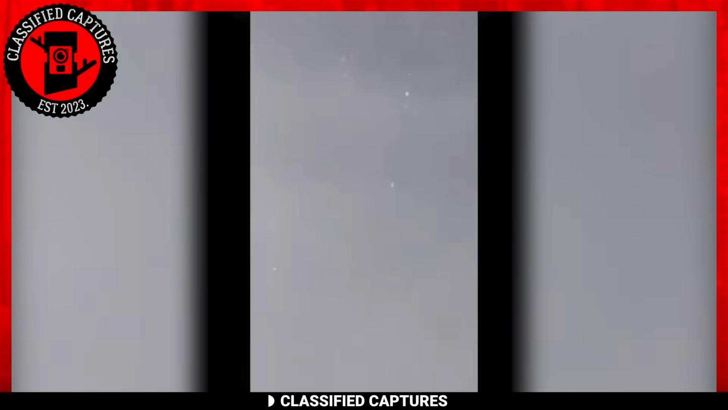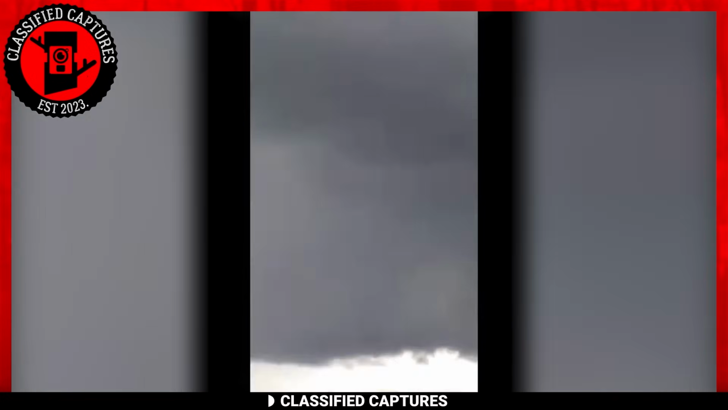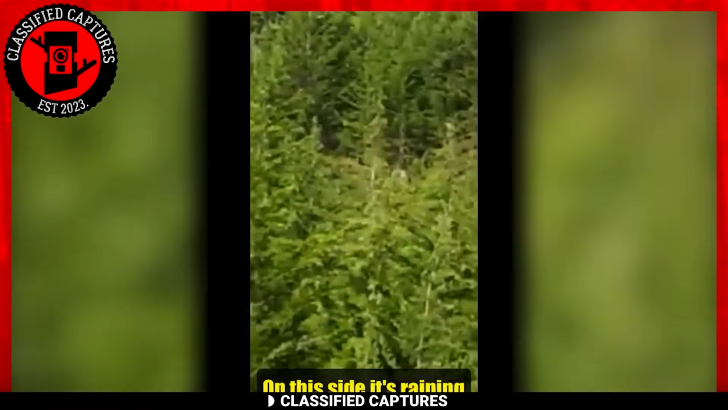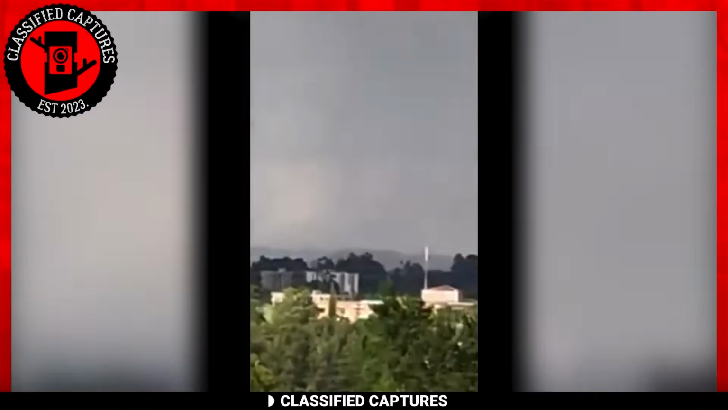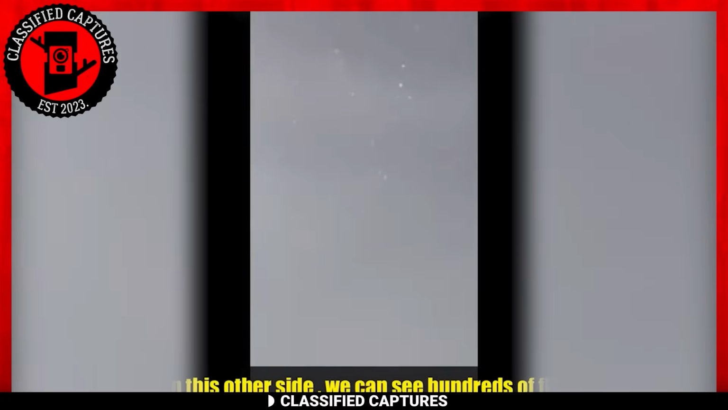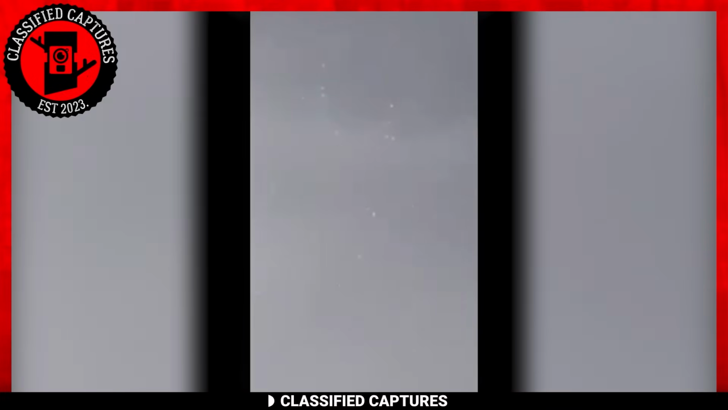The footage showcases a fascinating natural occurrence, where one side of the sky is adorned with dark, rain-laden clouds, while the other boasts clear sunny skies. This duality of weather patterns is something meteorologists can explain through atmospheric conditions. However, what piqued my curiosity in this video is the presence of what appear to be small, drone-like objects within the dark clouds. This unusual sight has led some to question whether there might be a more mysterious explanation at play. Some conspiracy theories suggest government involvement in weather manipulation, raising questions about the true origins of rainfall and cloud behavior.